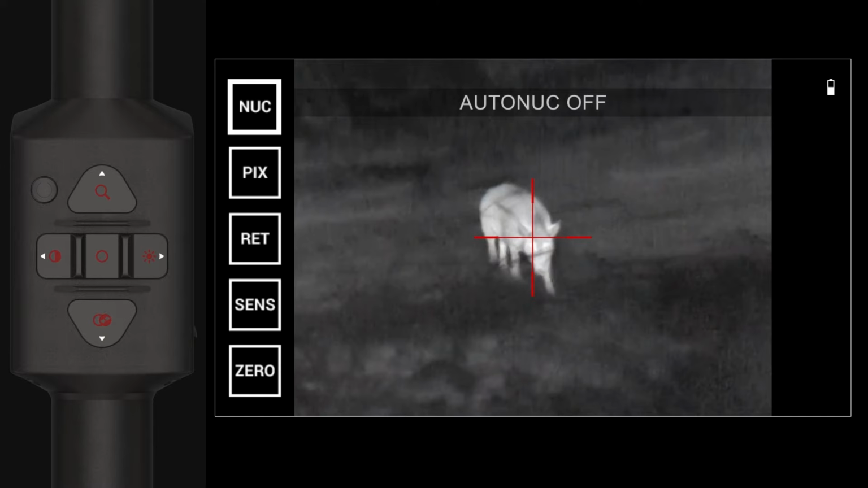Nuke. This feature allows you to turn on and off the auto nuke feature. Press the OK button to enter the nuke menu. Press the up button to cycle the nuke on or off. Press OK to exit to the menu.